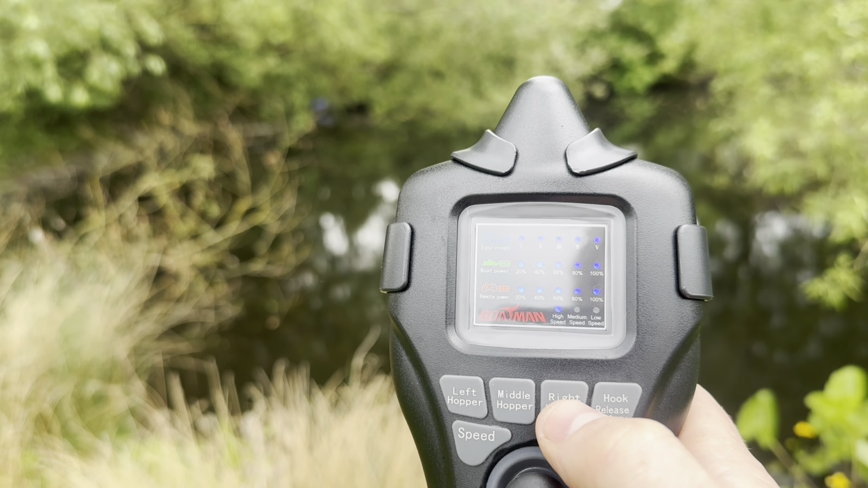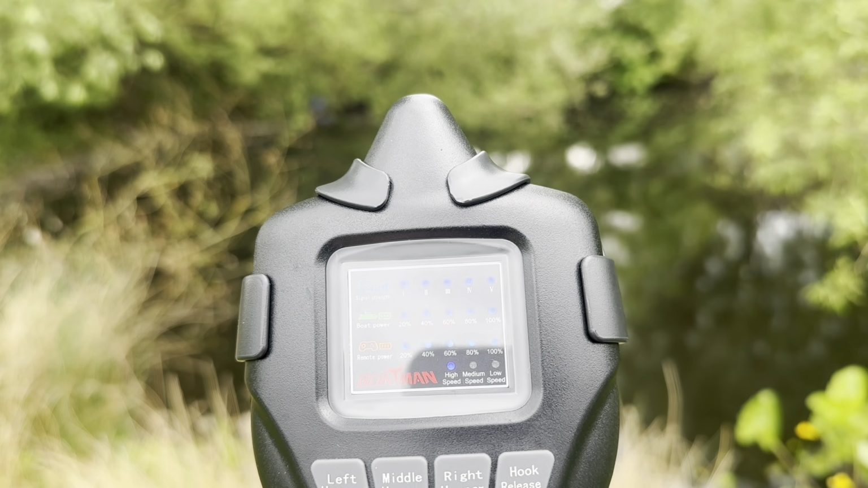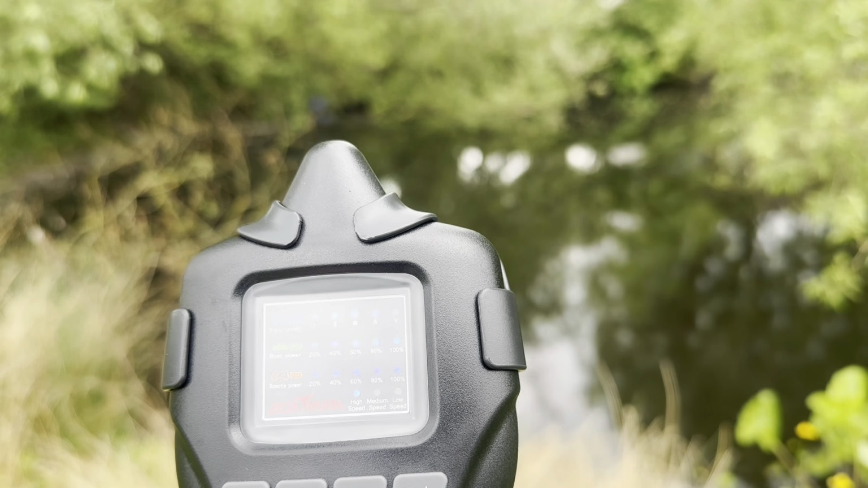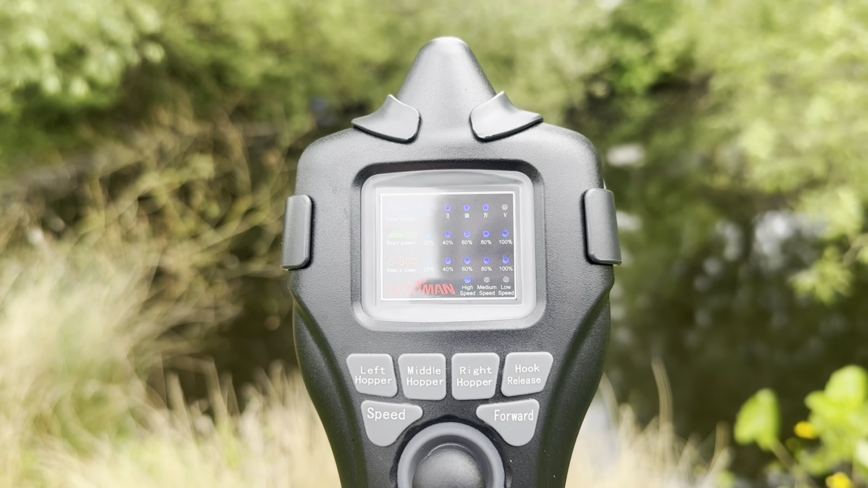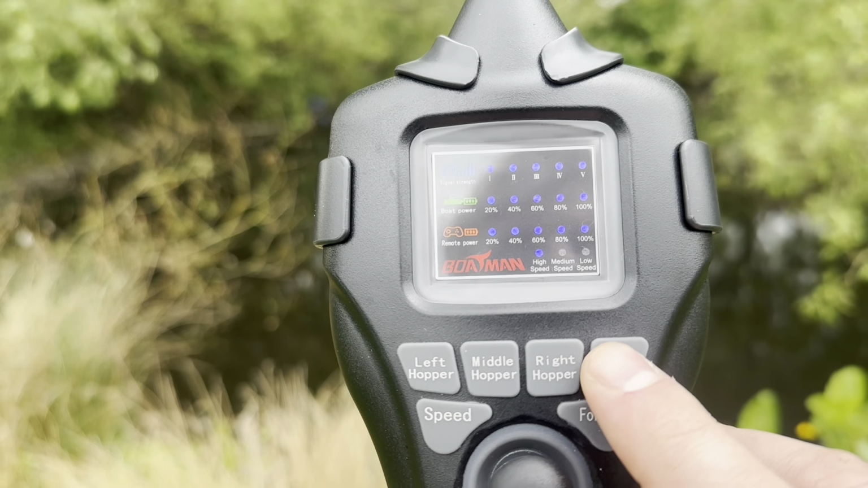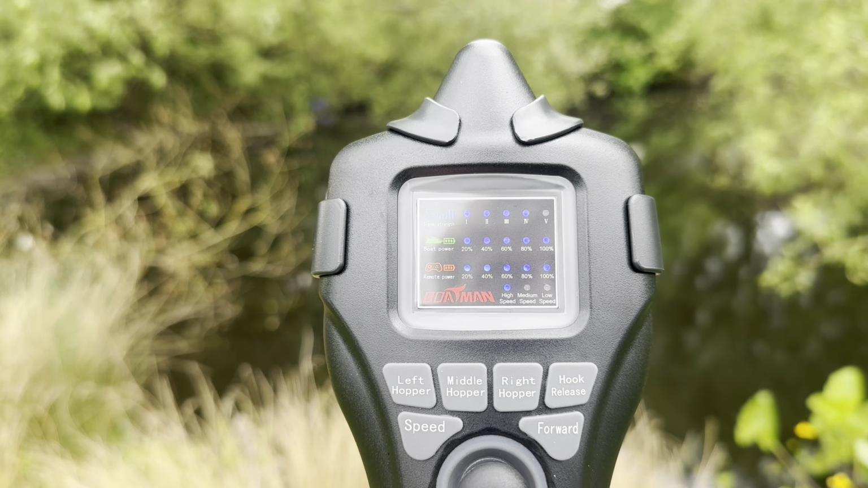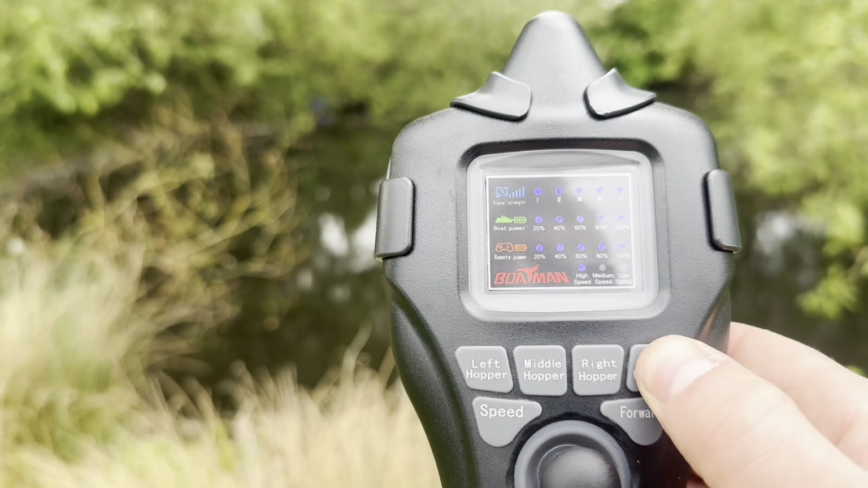So depending if you have a hopper divider, these don't come with a hopper divider, but you can get them aftermarket. Depending on what you're using and what you're doing, you can either open them together or individually. The only button that doesn't apply on this top row here is hook release. Naturally, of course, because this boat is top load rig, you don't have a hook release feature, so this button actually doesn't do anything at all.